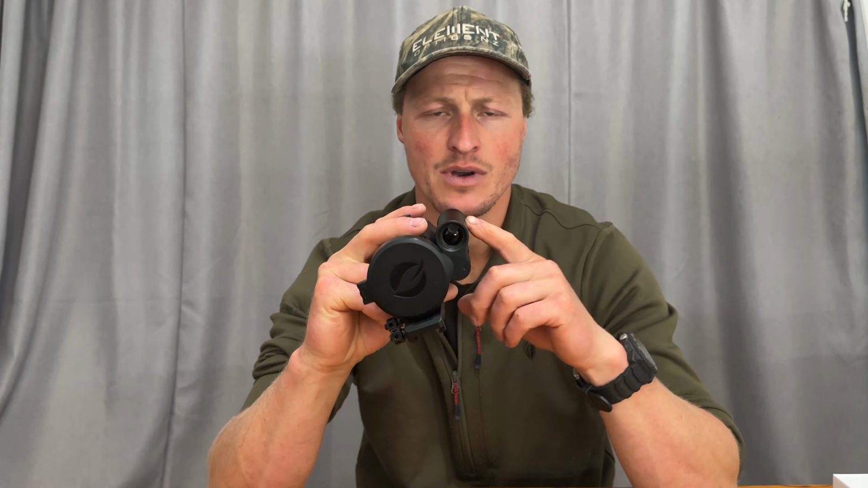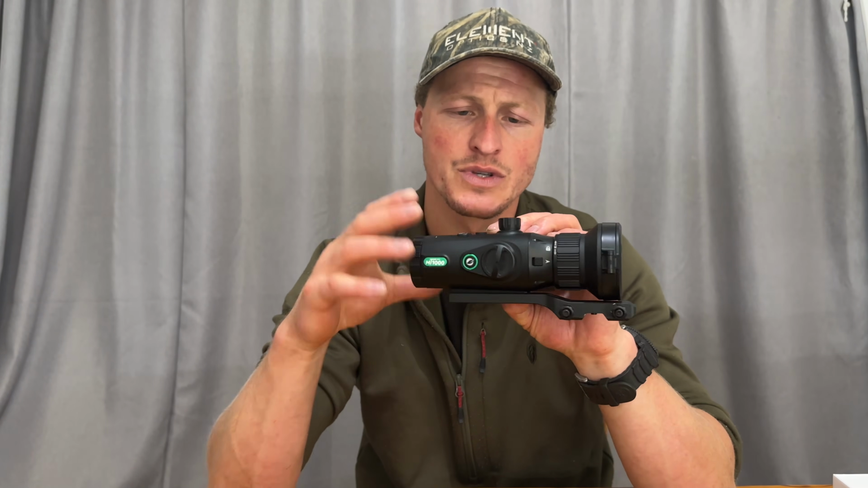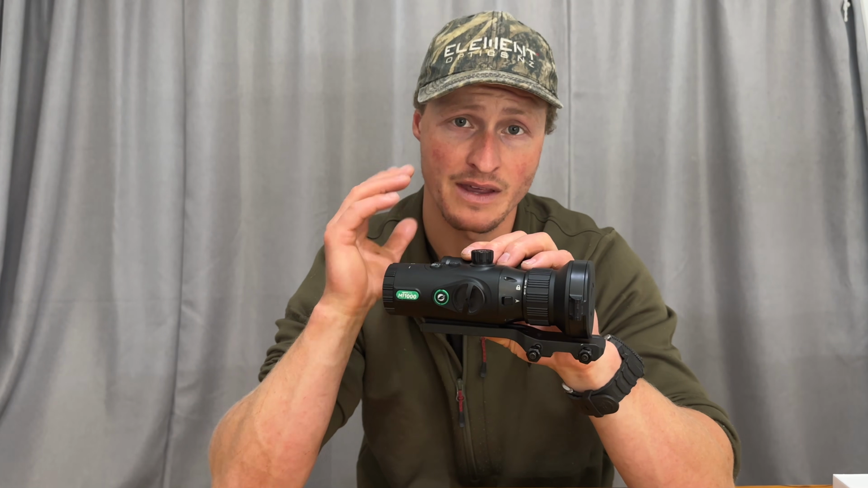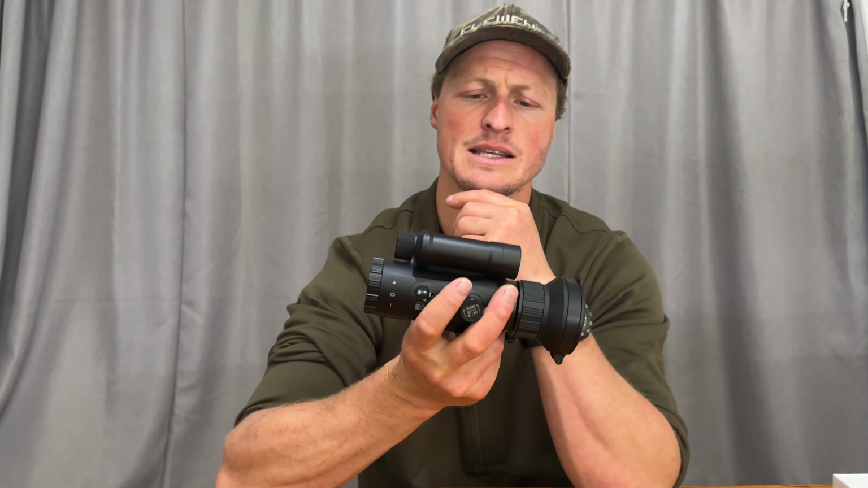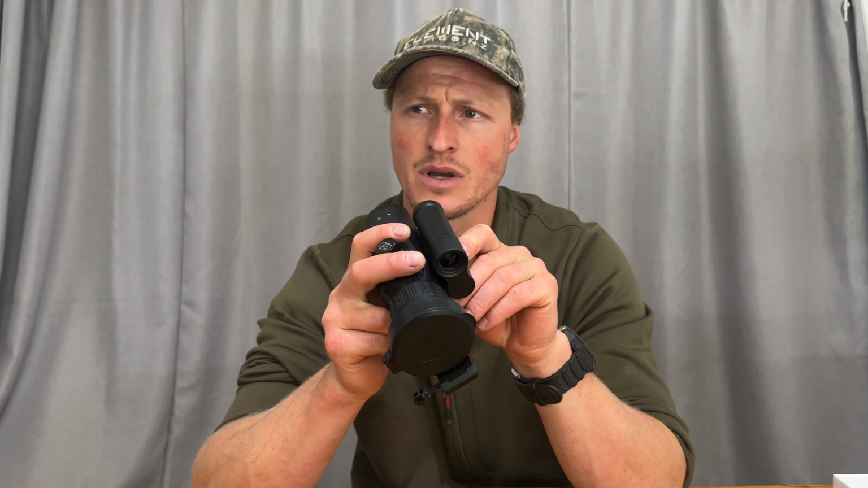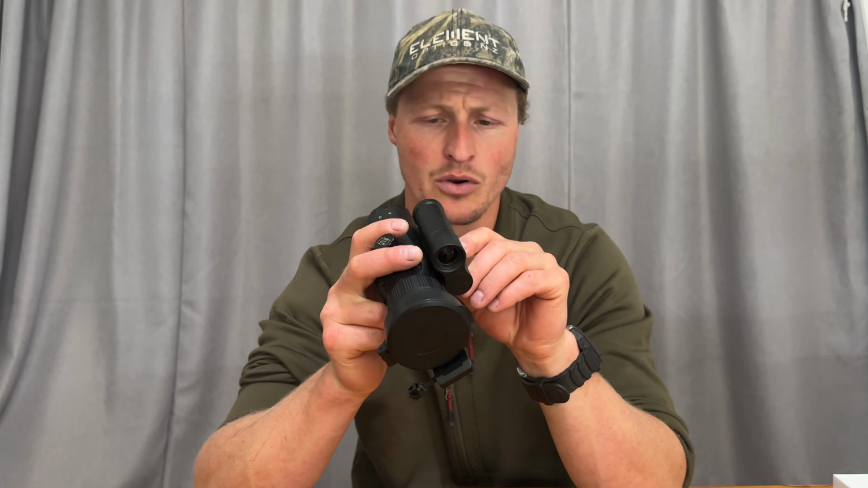We have a laser rangefinder on the side here. This is also operated by our main selecting system, so a short click for that when you're in scanning mode to bring up your laser rangefinder. The performance of this was really good. I tested it against my dedicated Leica rangefinder and also a pair of SIG binoculars, SIG 3000s. So it was nice to have that comparison with them.